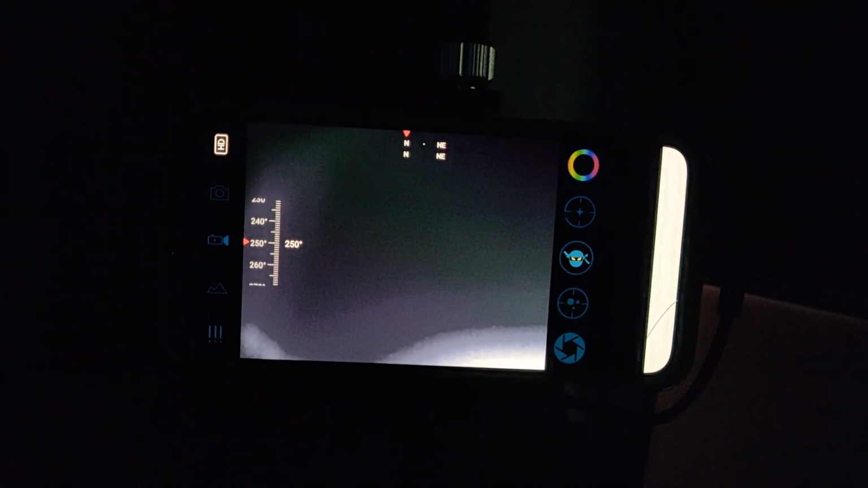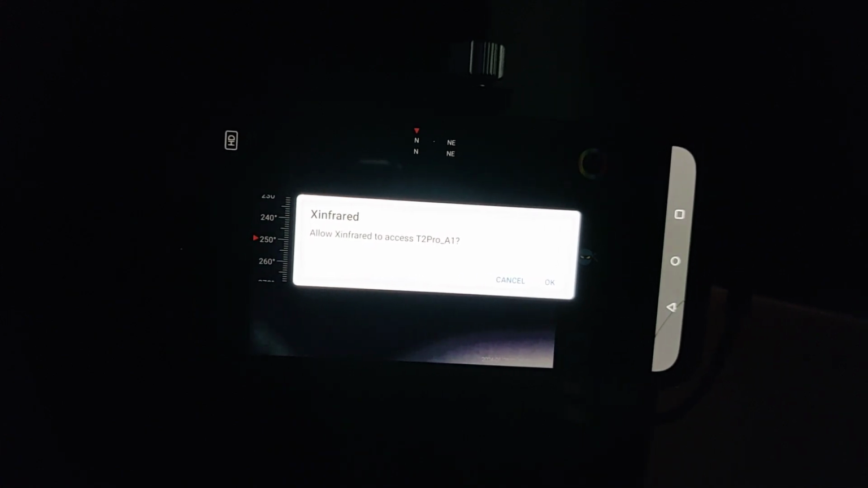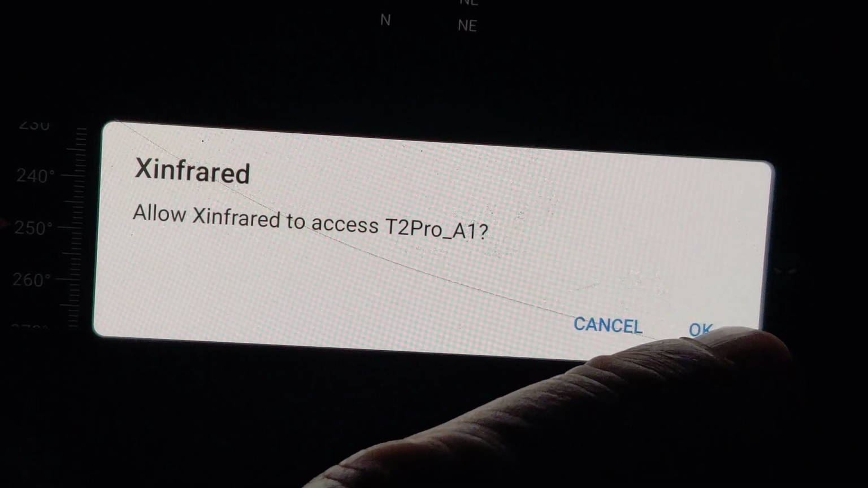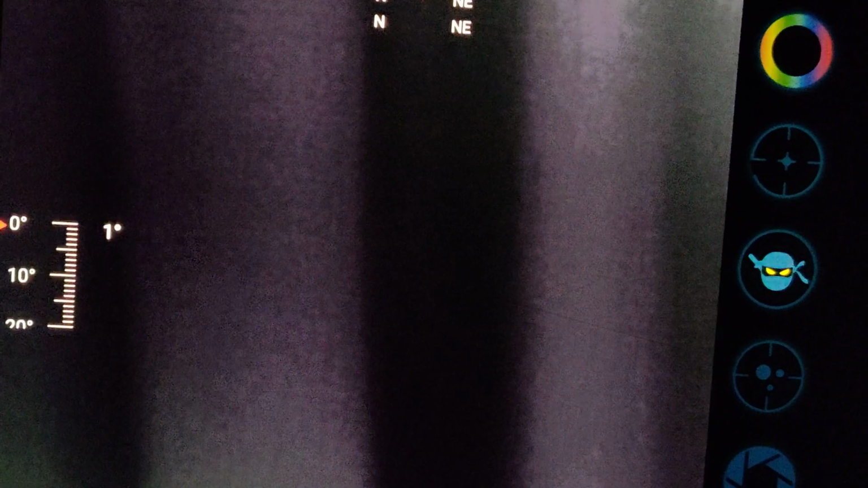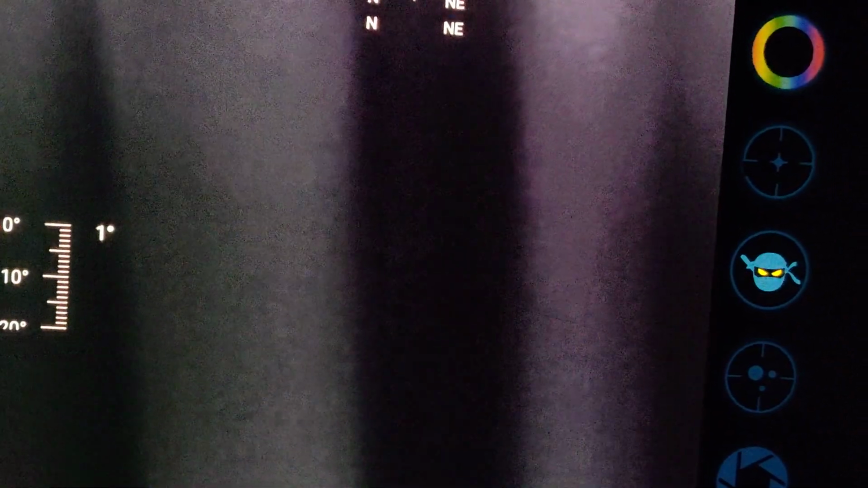So we're going to go ahead and launch the software. Make sure my lens cap is off. And it's going to ask permission to connect to the camera. We're going to go ahead and tell it yes. And you're not going to see anything. We're just facing a curtain. I mean, it is seeing temperature deltas there, temperature differentials.